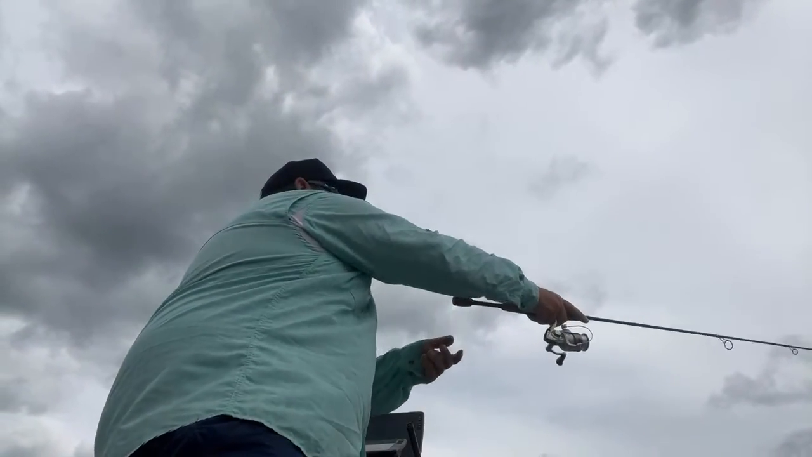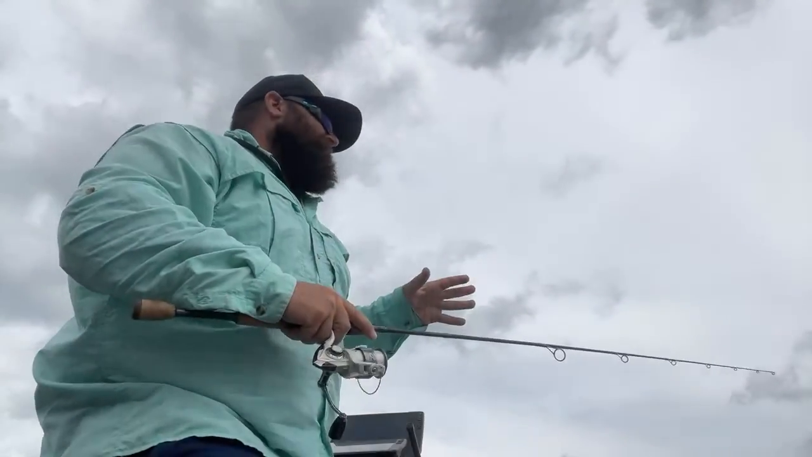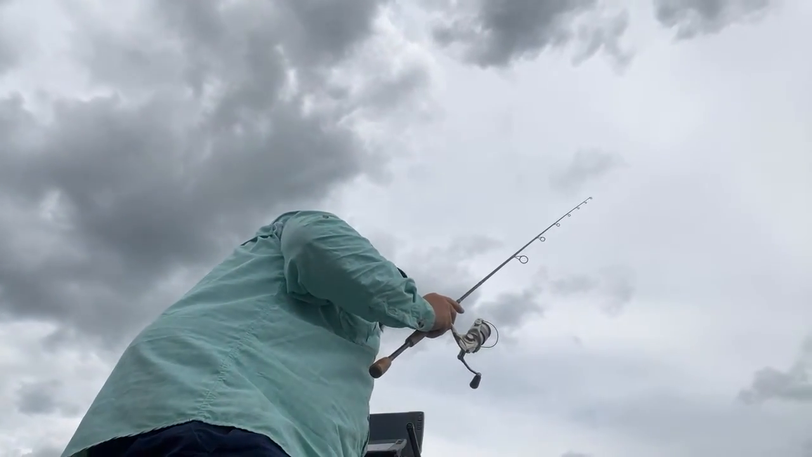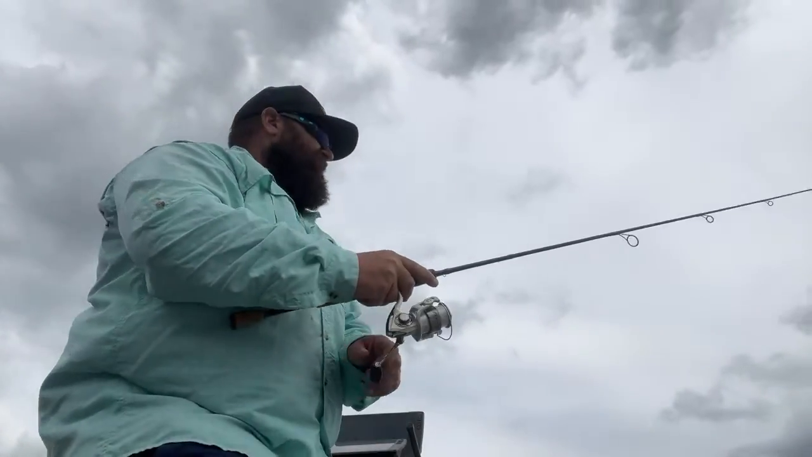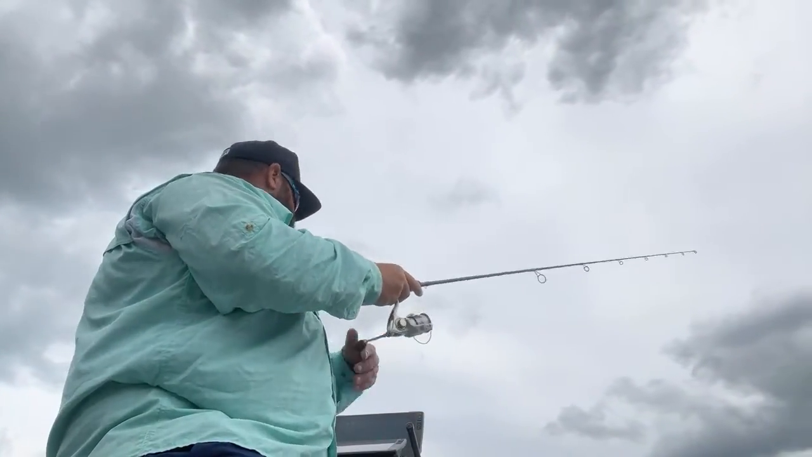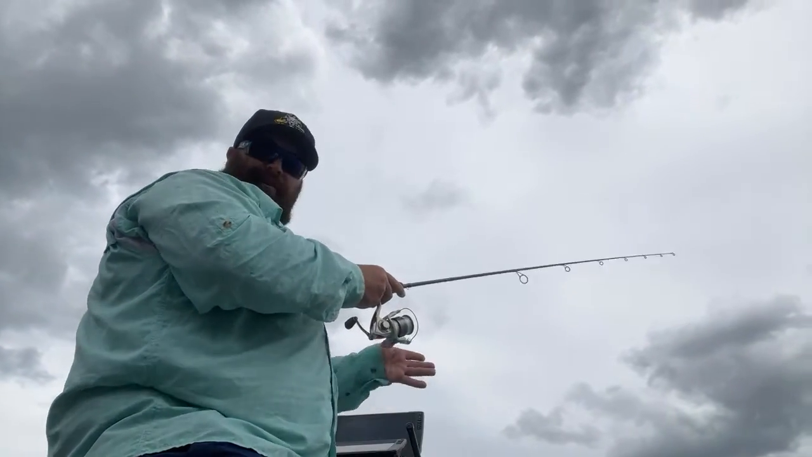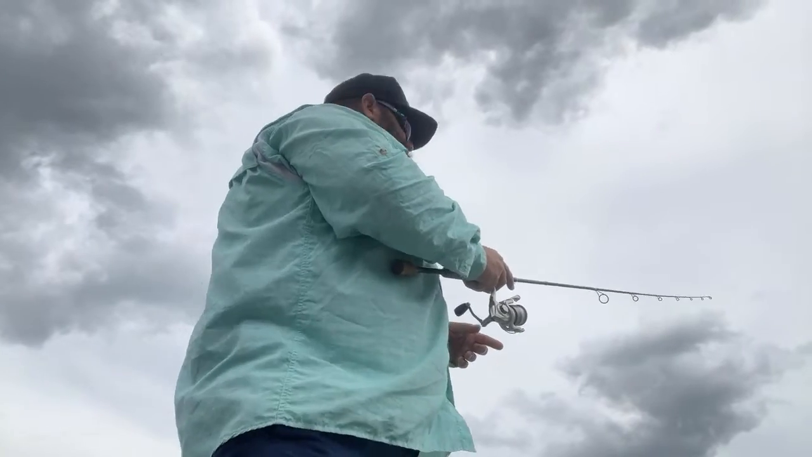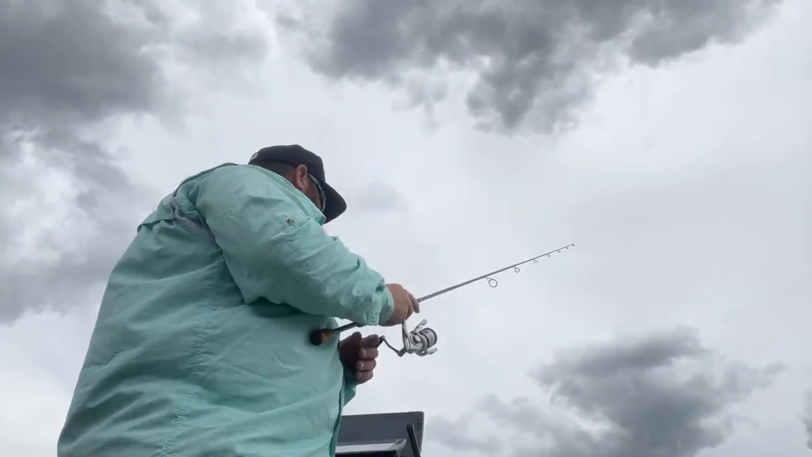But yeah, there's a bigger school a little bit further out. We're kind of drifting ever since I started videoing. The wind picked up a little bit and we're drifting a little bit. But yeah, if you guys want to catch yourselves a feed of white perch in Maine or New England, where they're really prevalent, right now they're either spawning or they're pre-spawn. It's one or the other. I don't think they're done anywhere in the state. Maybe southern Maine.